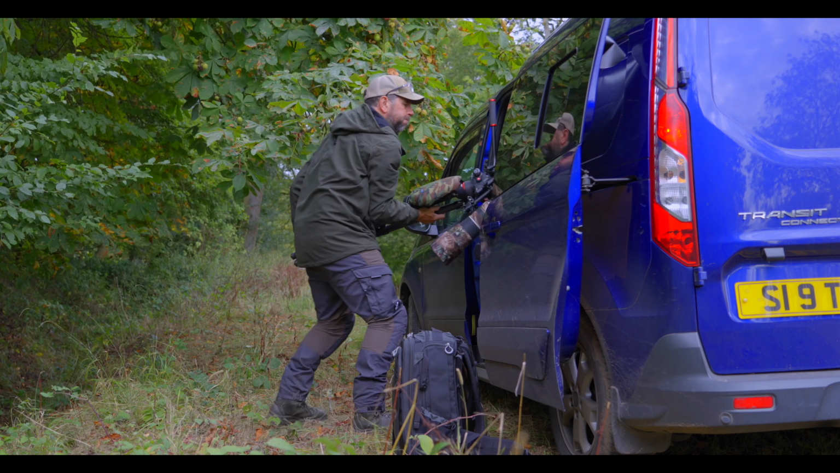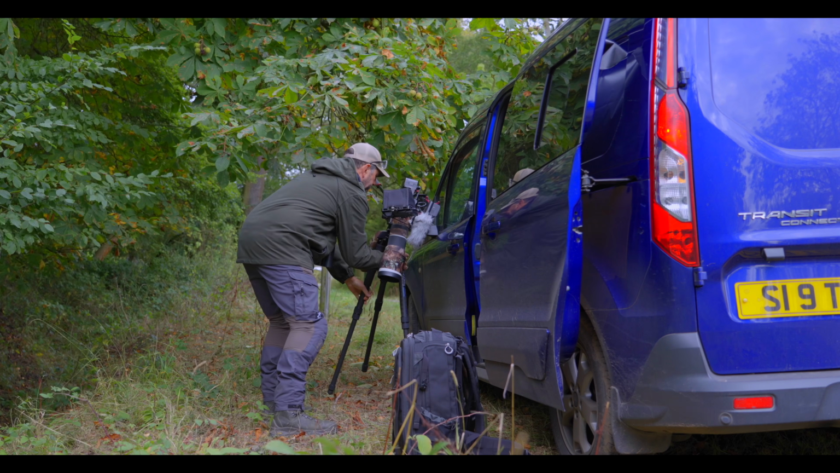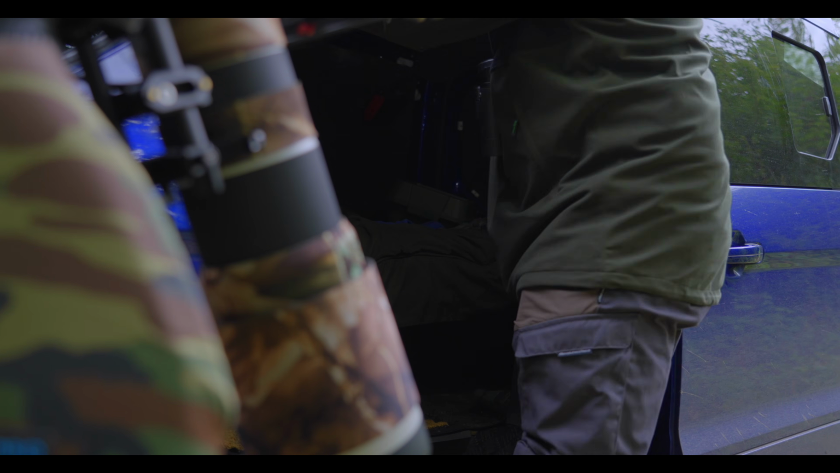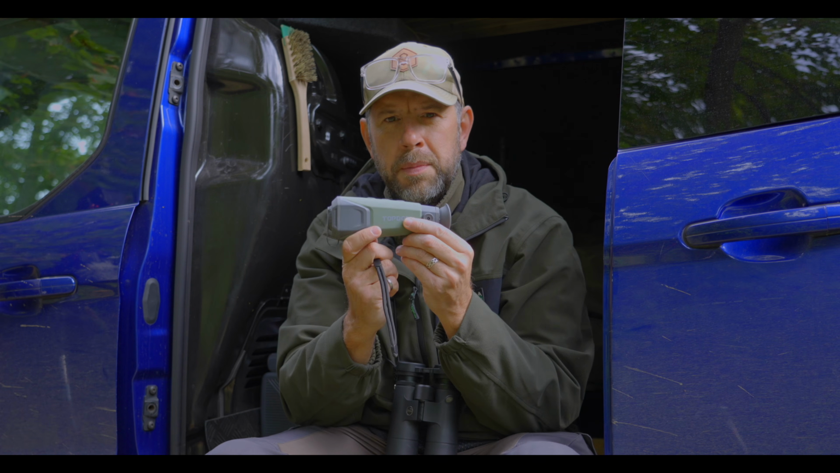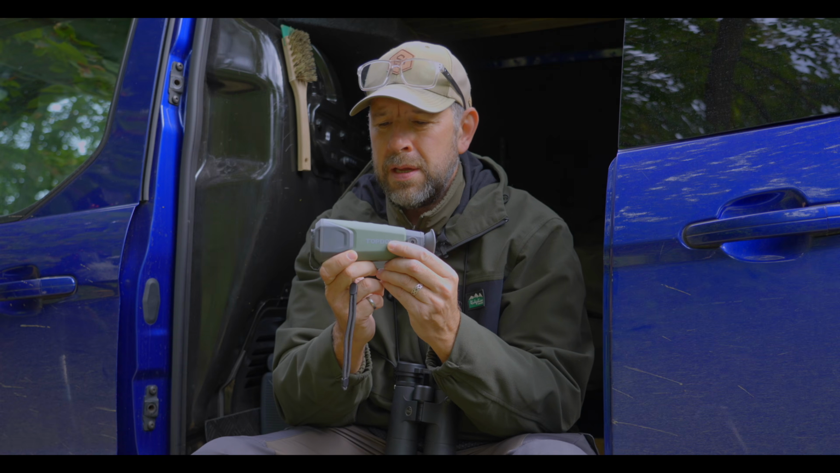Back on dry land, and I thought I'd share with you a recent addition to my own gear, and something that I'm sure would enhance your wildlife journey. There you are. Right, so this little device is a thermal imaging camera, and it has been an absolute godsend this week.